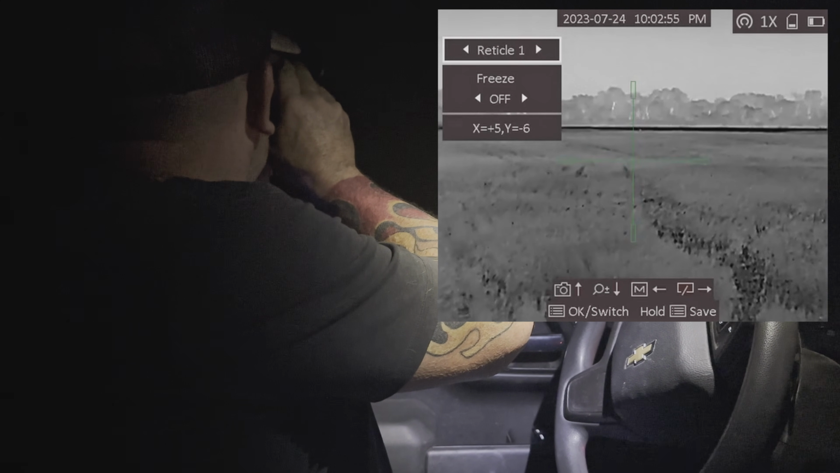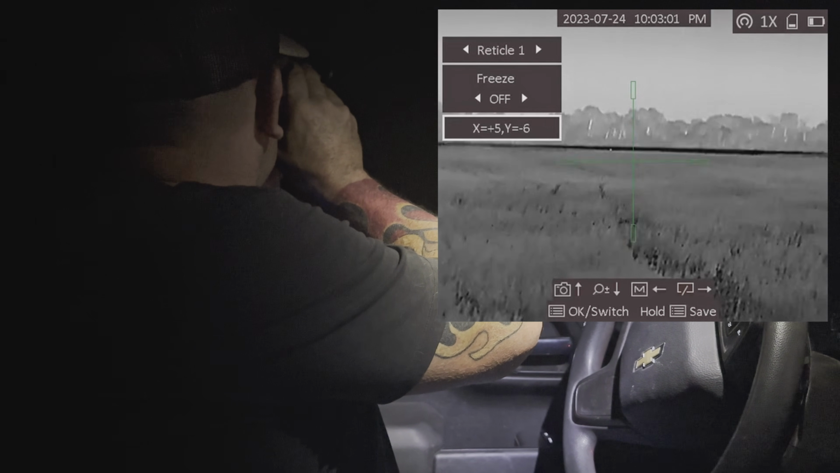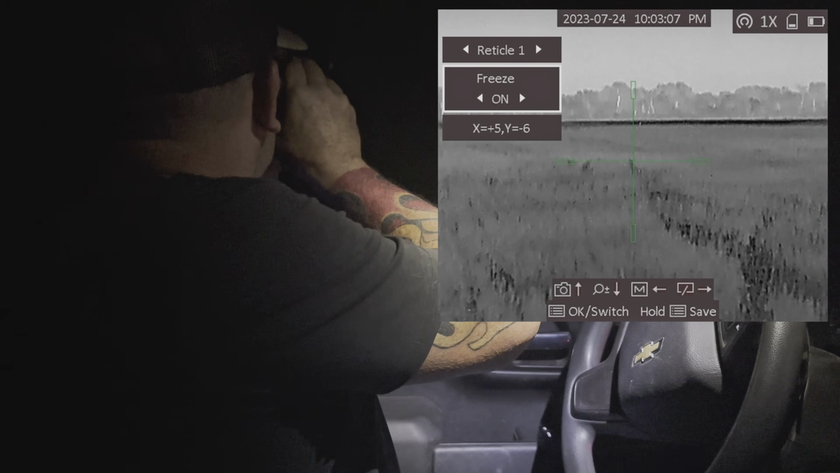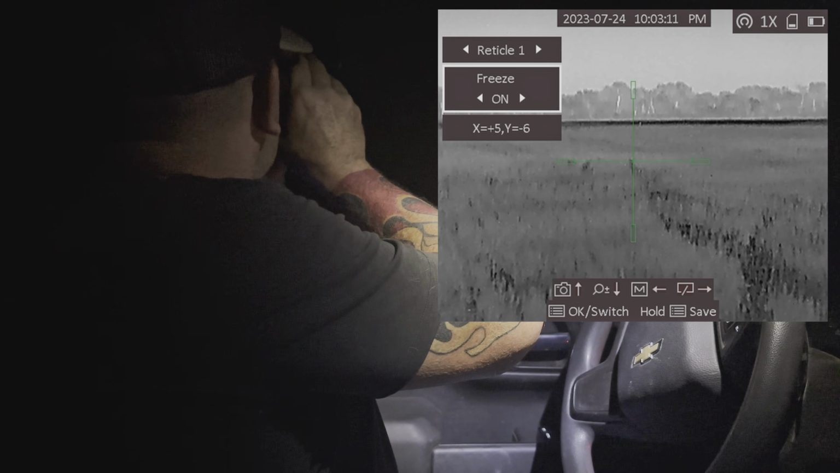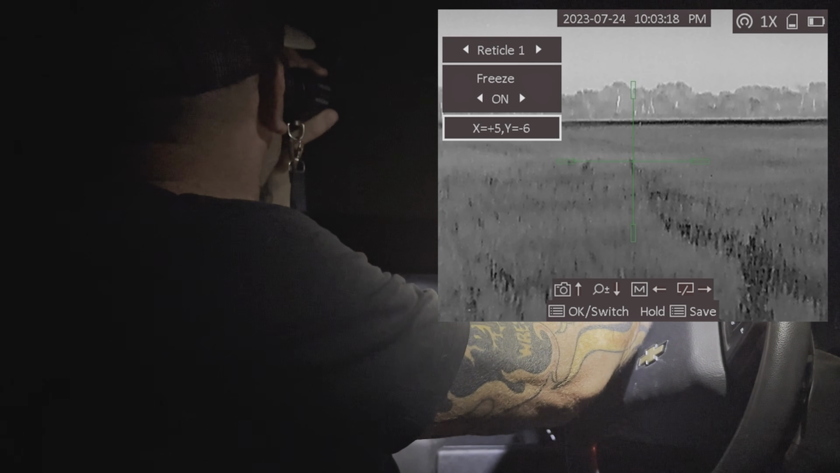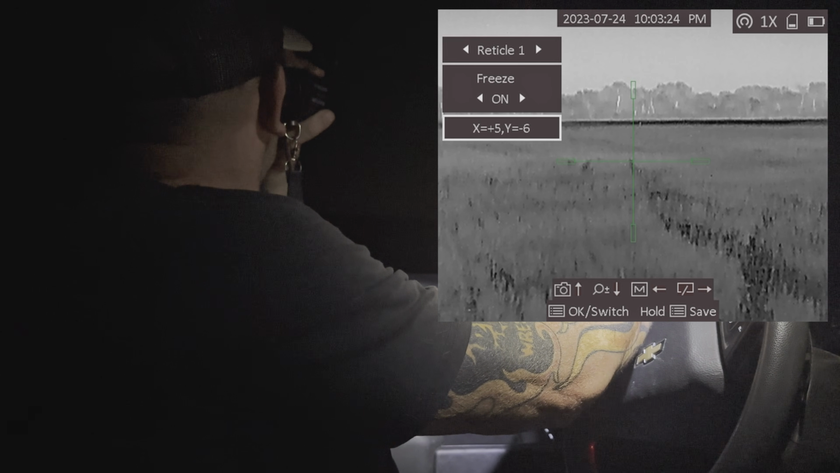I can actually use my buttons here. So I'm going to push my center button and go to freeze. Let me go back. So I go to my freeze and I have a right or left here. So I can go to freeze on and see how now I'm actually moving the scope and it's frozen. So what that will do is that will freeze it on the center point of target, and then I can use my up and down, my side to side to change my X and Y axis.